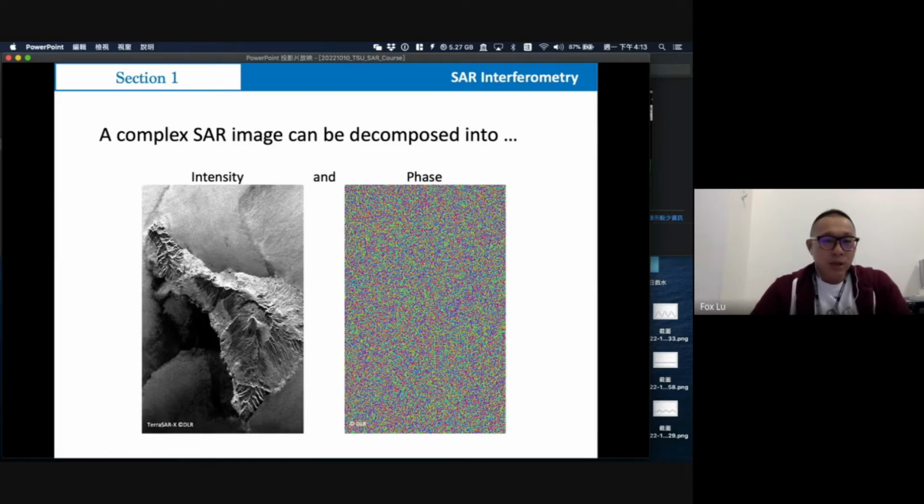But as you already know, the SAR image contains two main components. This is a complex SAR image, including an intensity image and a phase image. And in this course, we will focus on the phase image. We just use the phase because the phase can give us information about the distance change, or we say we are interested in the surface deformation.